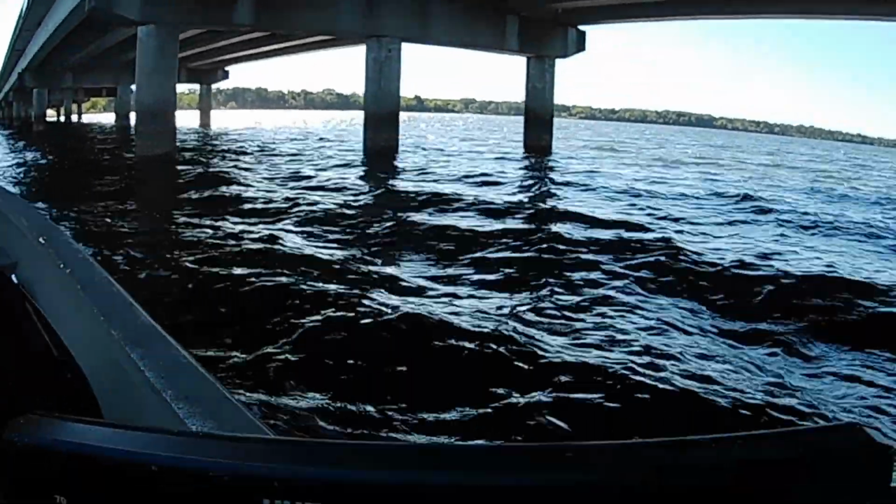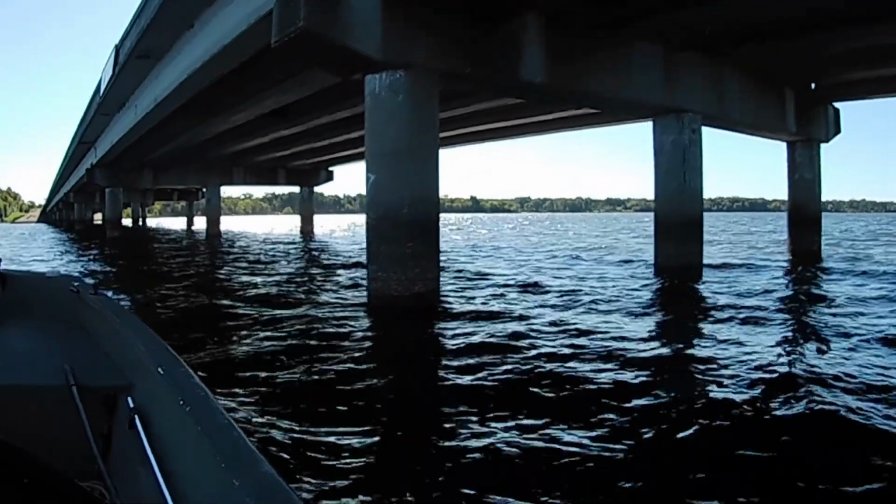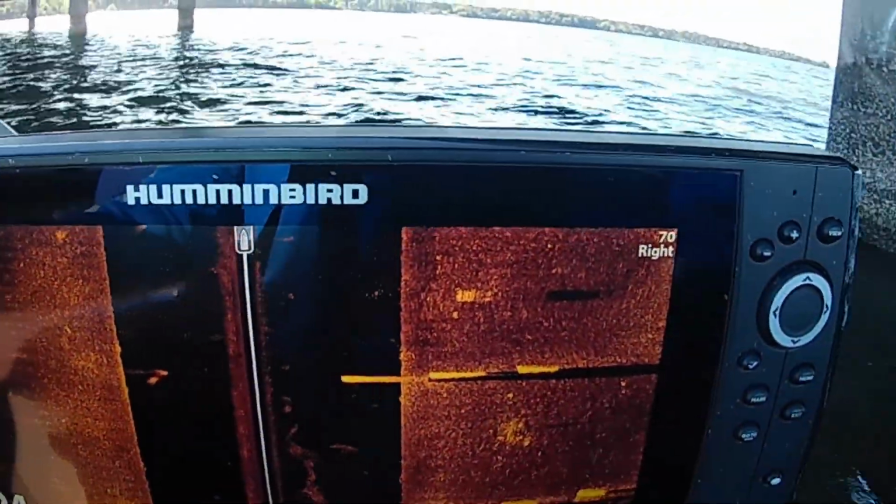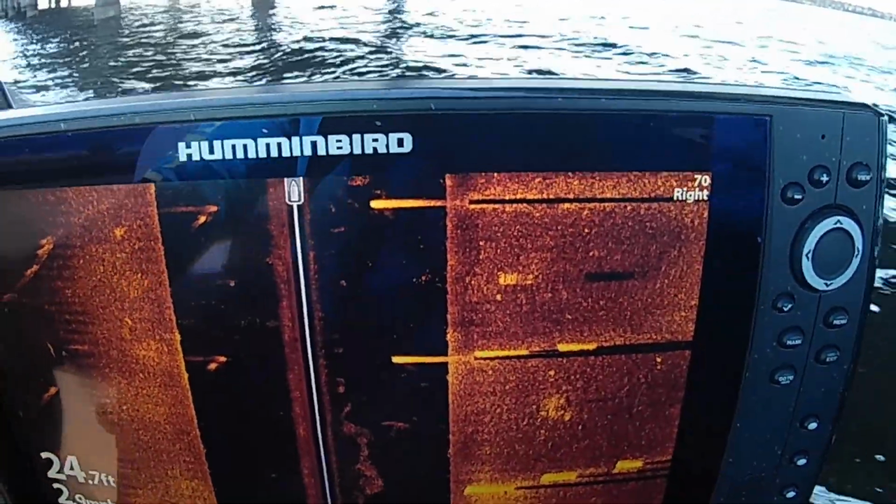The next bridge we're going to fish has that beam down about 18 to 20 foot below the surface. So we're going to fish both of them and see which one of them they like best today, and see if we can't catch some fish off both of them.